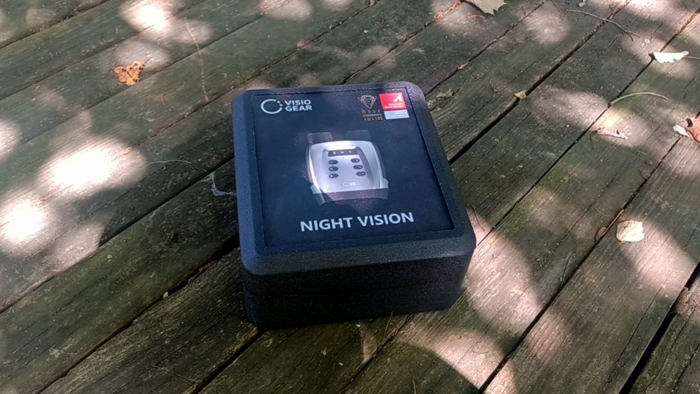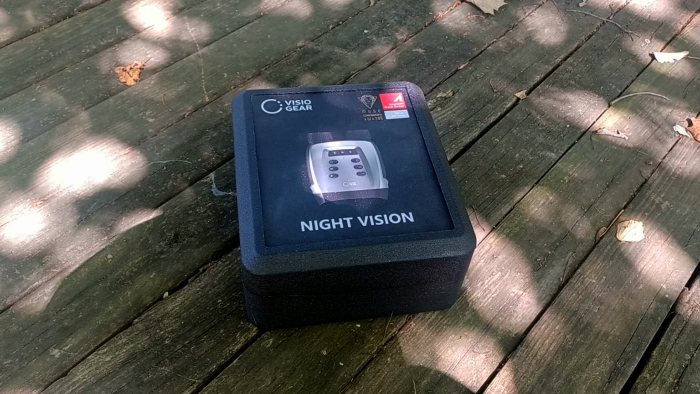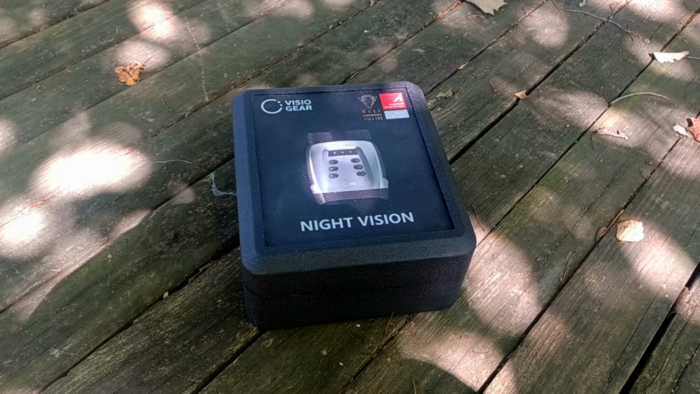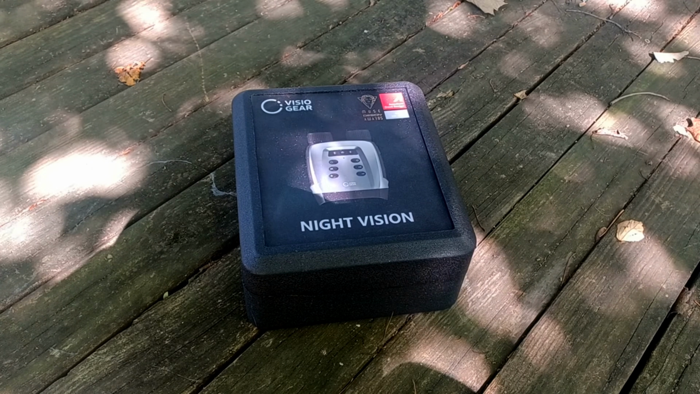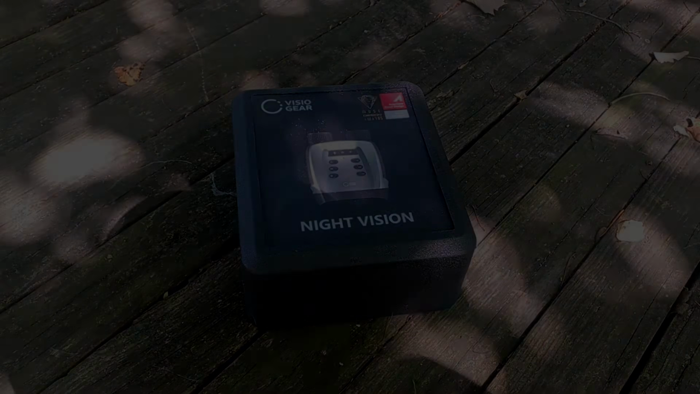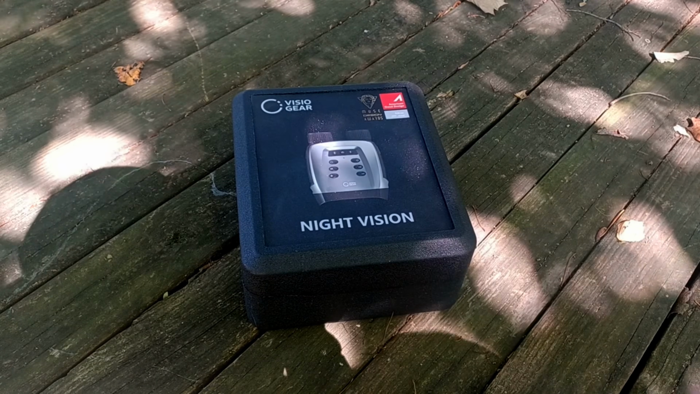Today we're taking a look at the Visiogear Night Thunder X3 digital night vision binocular. This is a fixed 5x with a secondary 8x setting, so you have either 5x or 8x. It's a 4K digital recorder, and this is a really nice setup, so let's pull this out and take a look at it, okay?